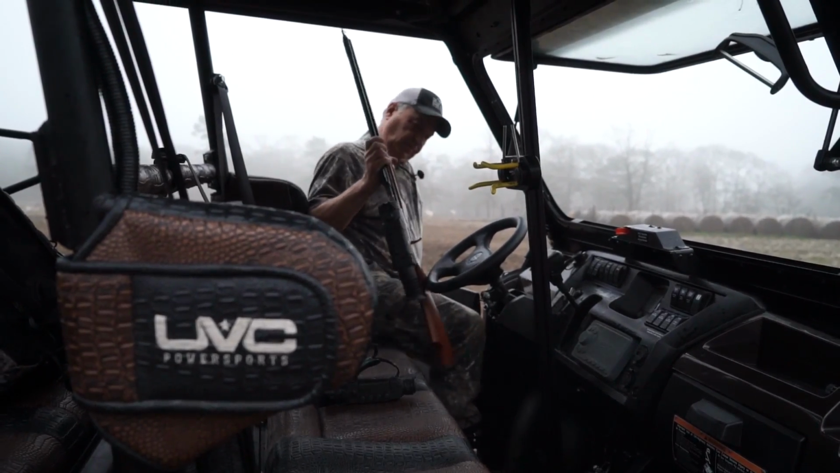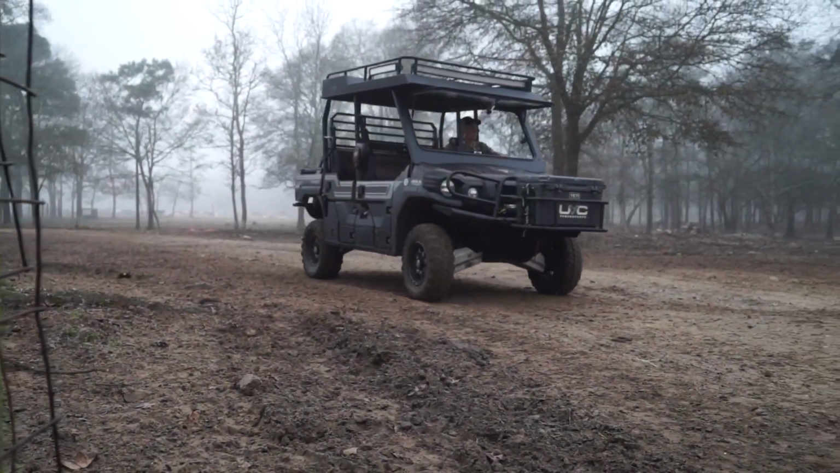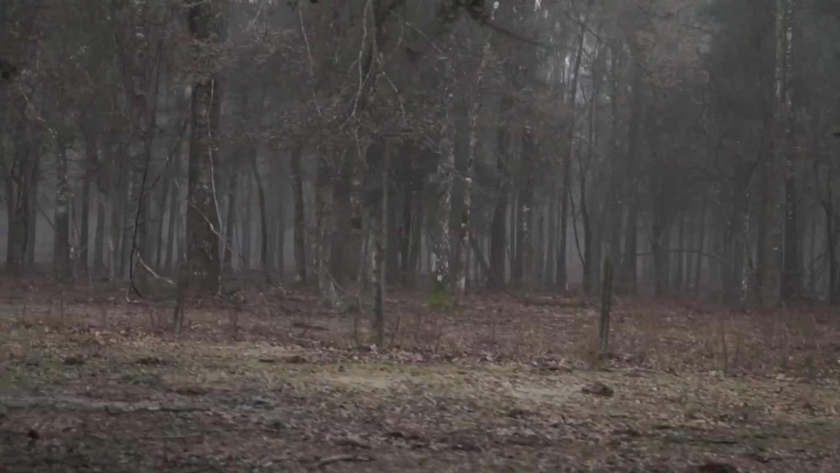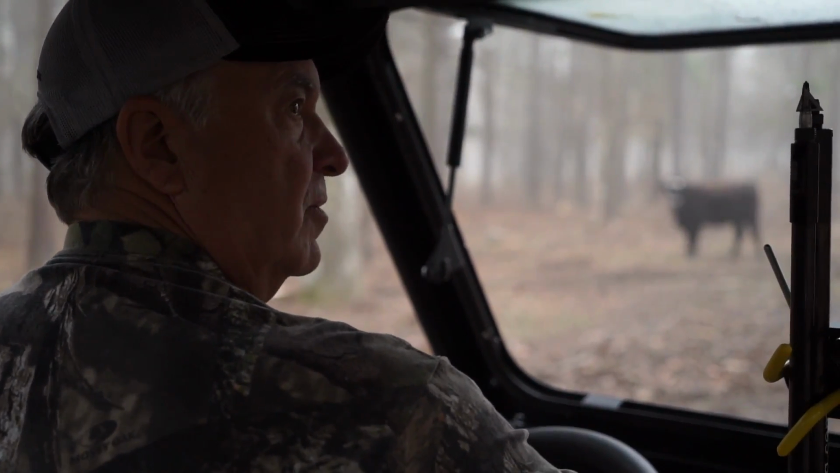So the whole deal is the hogs out here, they're going to come out real early in the morning, they're going to feed a little bit, and then they're going to bed. And once they go to bed, you're in trouble because you're not going to get up on them when they're in the bed. They get up underneath the leaves and limbs and you can't see them when you're walking in there. So the whole challenge is we've got to get to the hogs and get one on deck before they head to bed.